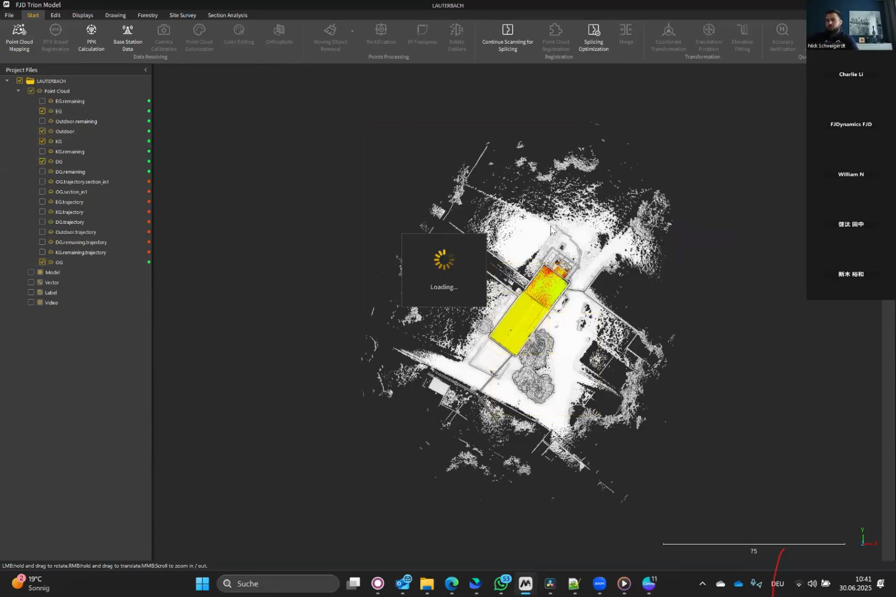If you want to, you can also crop the outside point cloud so you don't have all the messy stuff around the house if you need it, but I like to leave it visible to have some additional context for the project. Oh, I see the chat over here.